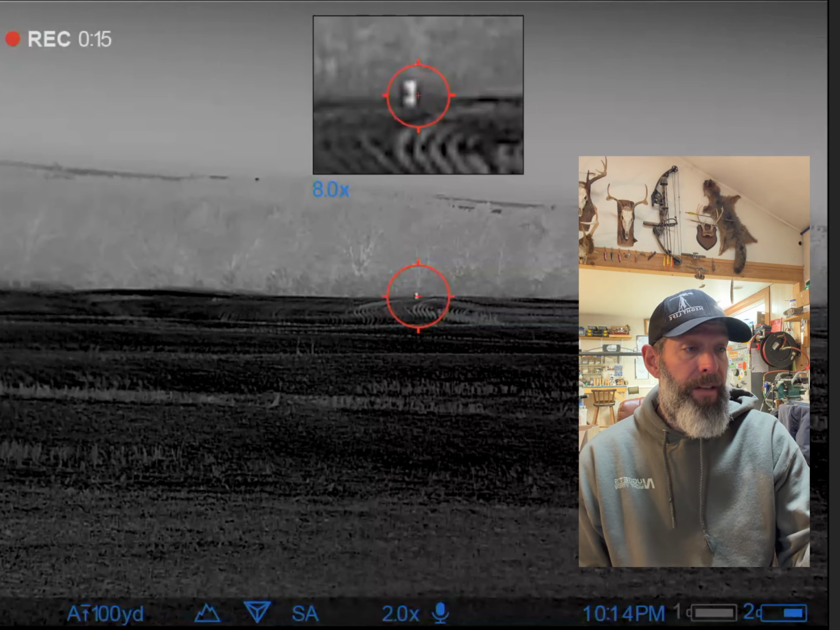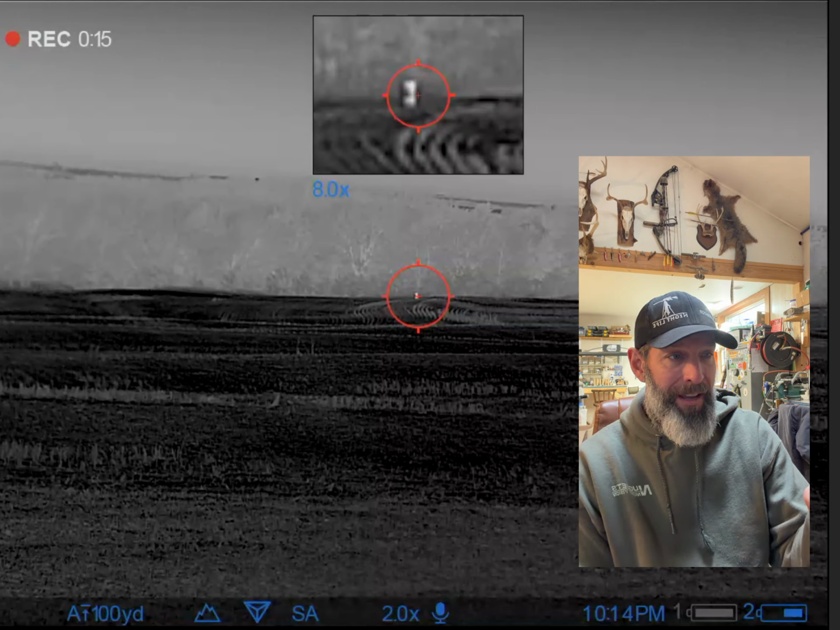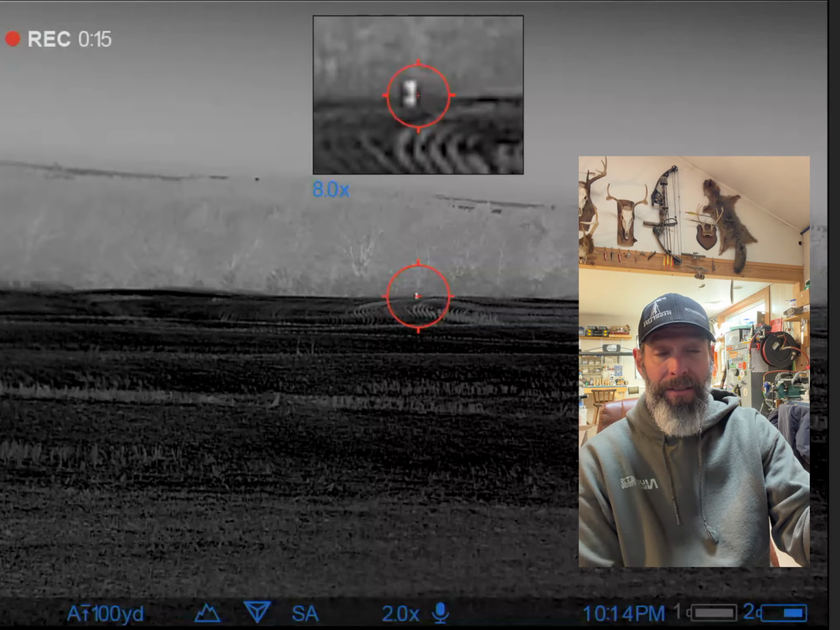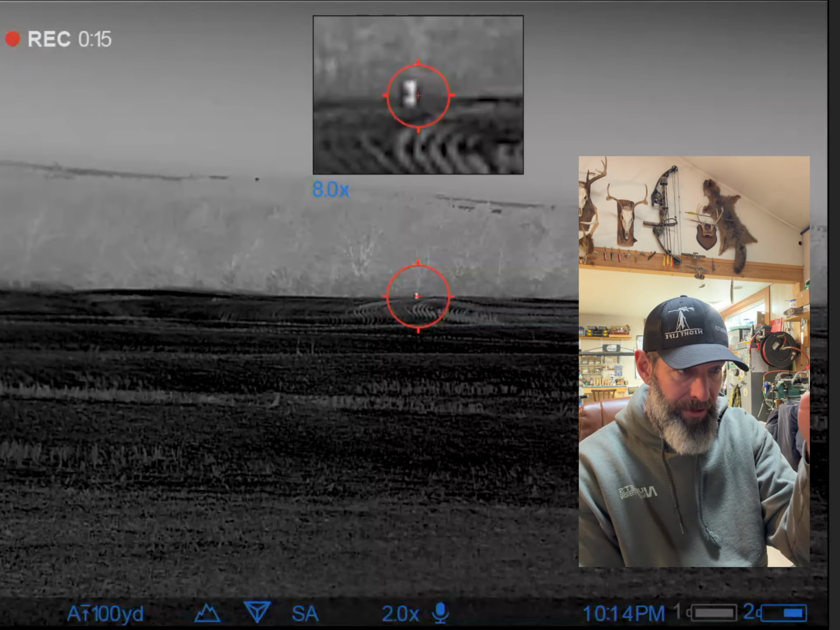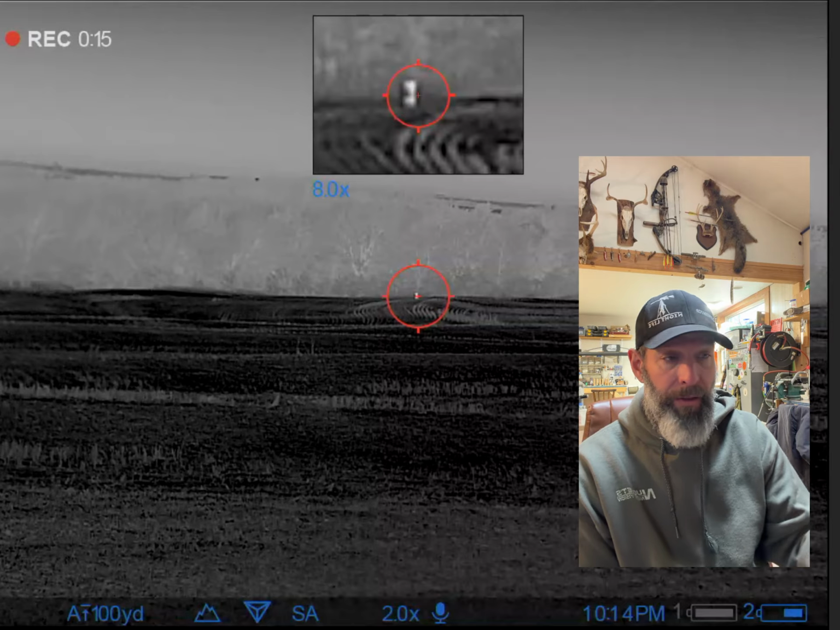So right here on this stand, this is the family farm up in the northeastern corner of Kansas. Way far back is probably Nebraska. That's how far north this stand is in Kansas. So just to give you a bearing, scope muzzle is facing straight north, just to give you a compass direction when I'm talking through everything on this video.